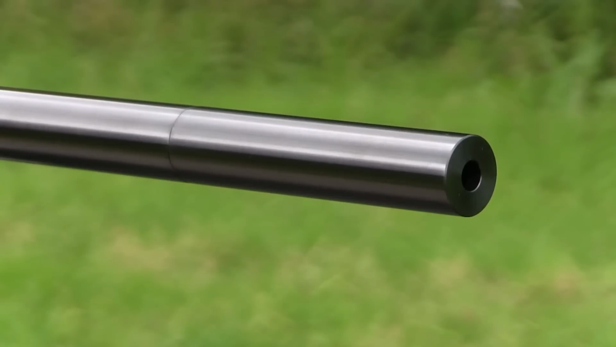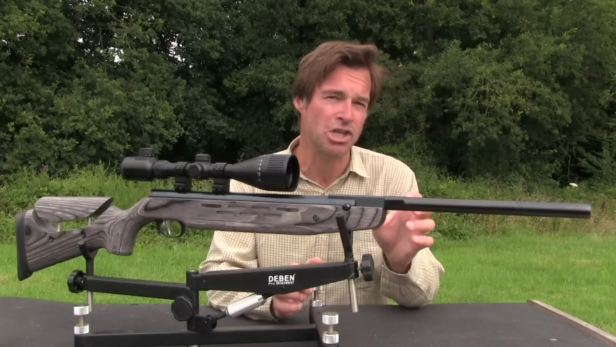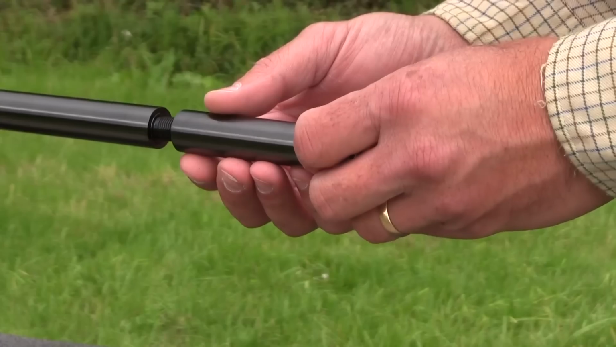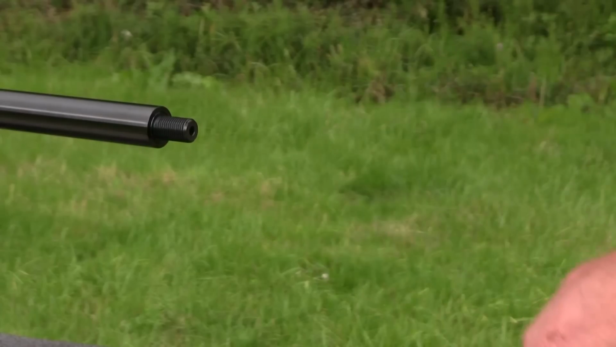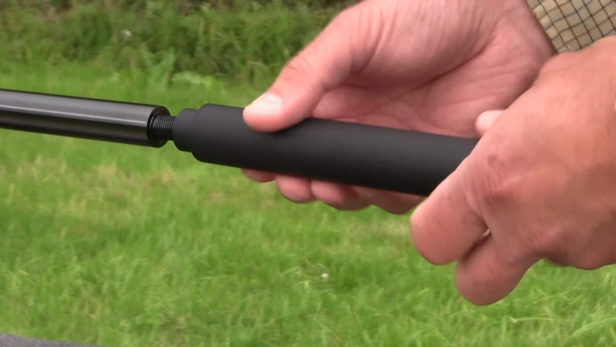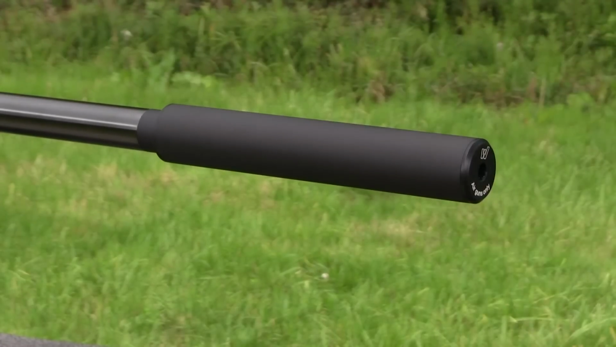Now the end section actually incorporates a very discreet muzzle weight which can screw off to reveal a thread to accept a silencer. This gun actually comes supplied with a Weihrauch silencer which is nicely fitted to the barrel and also really assists with sound suppression. Now fitting that silencer increases overall length by 10 centimetres.